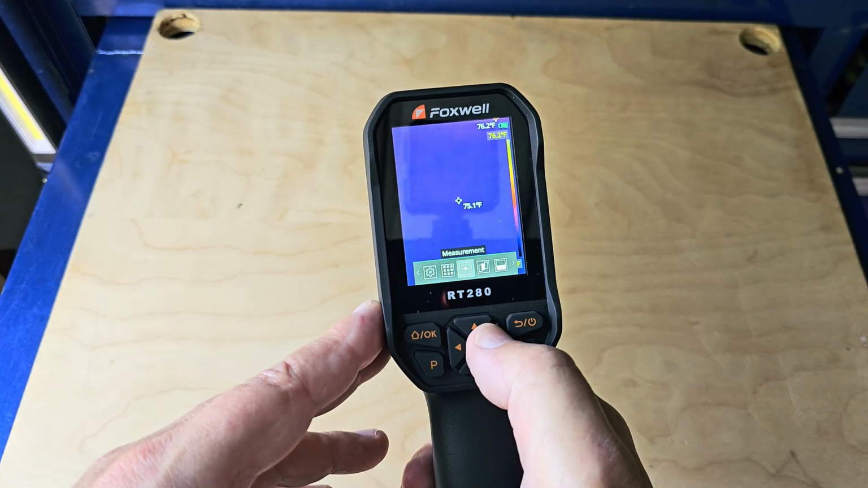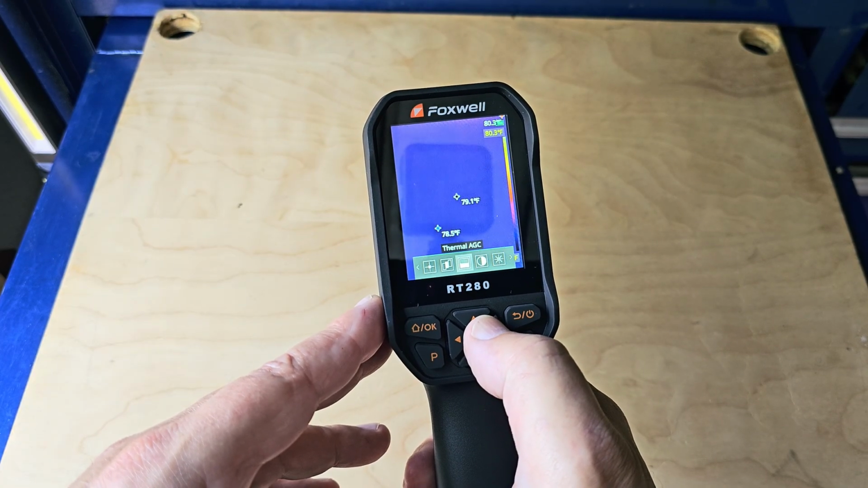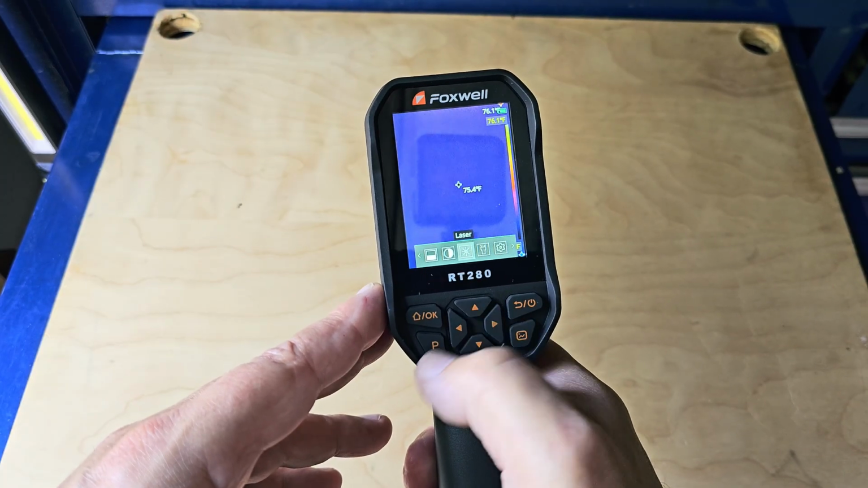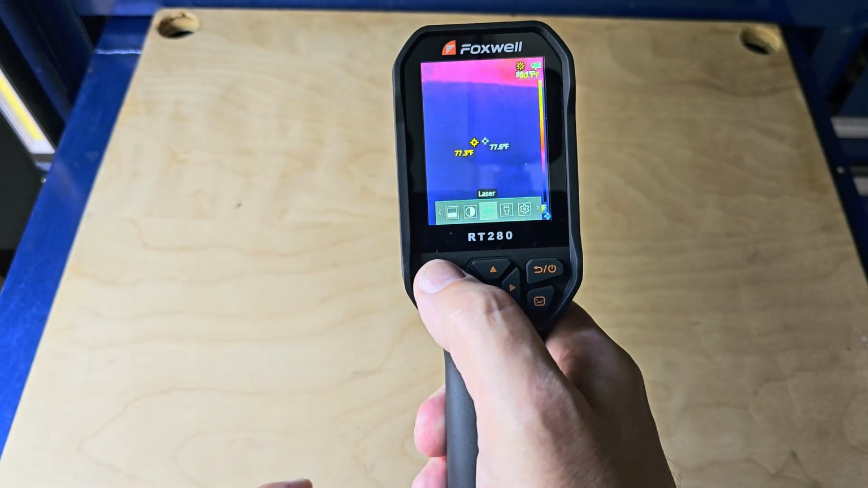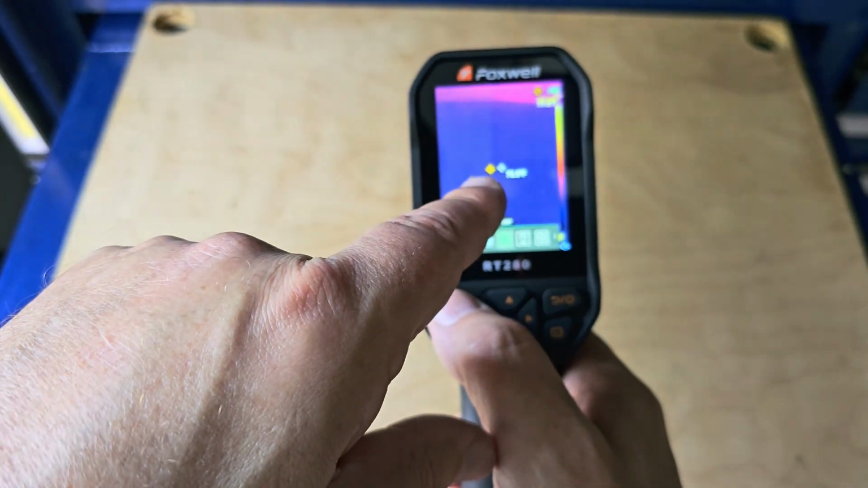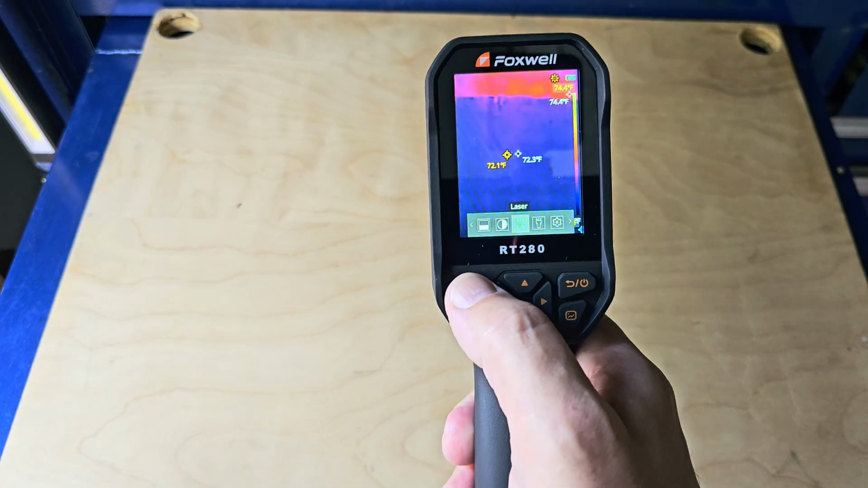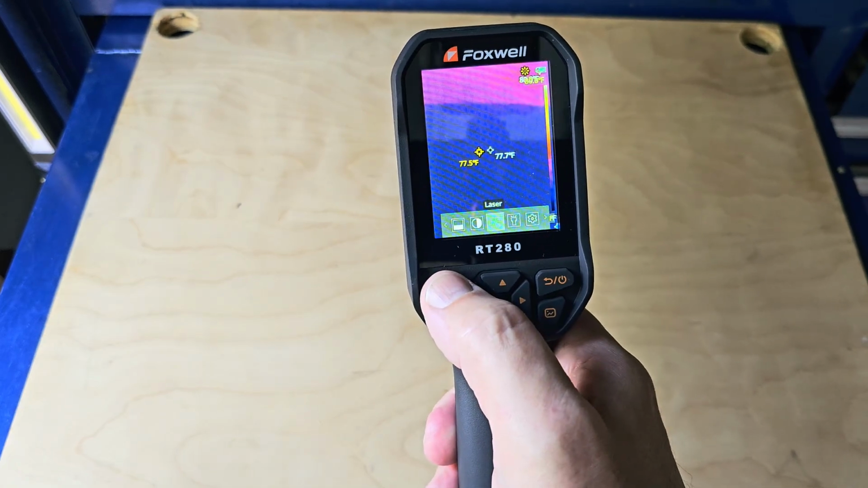Got your album, measurement, color palette, thermal AGC, saturation, your laser, if you want to turn that on. And right where that yellow is, right where that laser is, it actually picks up the laser dot, which is pretty cool. I'm going to go ahead and turn that off.